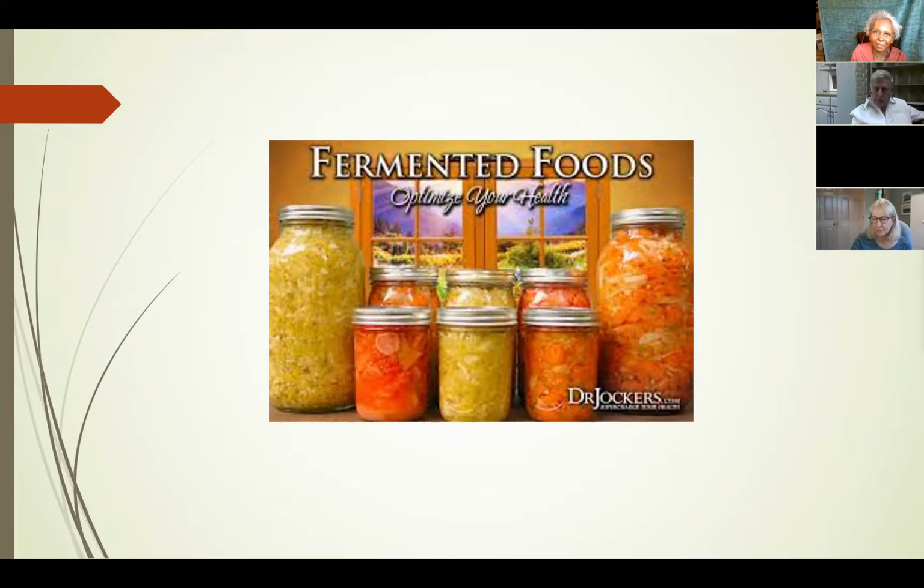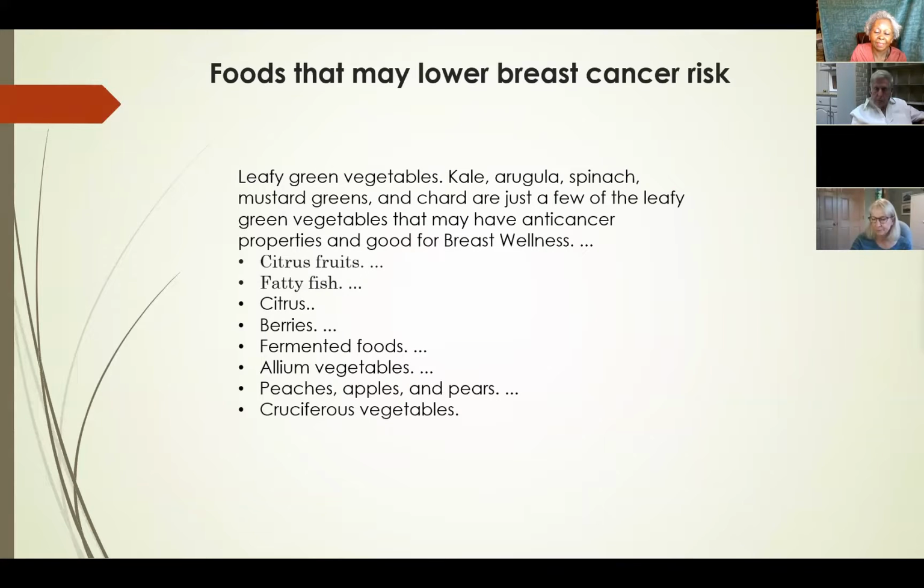This is even more reason to start doing fermented foods or taking a gut probiotic. I just wanted to put the slide up there. It's foods that may lower breast cancer. And of course, it's all of your citrus fruits, your fatty fish, your berries, your fermented foods. Again, it's common sense. It's eating healthy and taking most of the carbs out. Kale, spinach, mustard greens, those are all great foods to help prevent breast cancer.